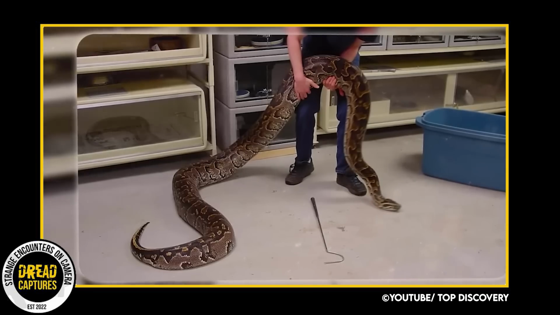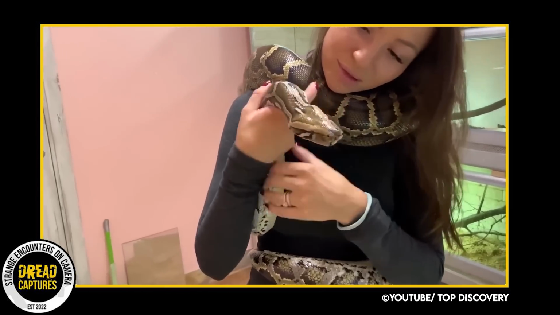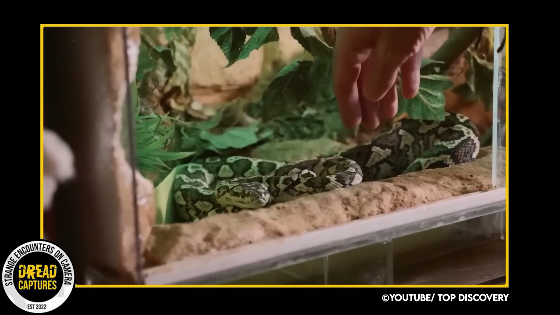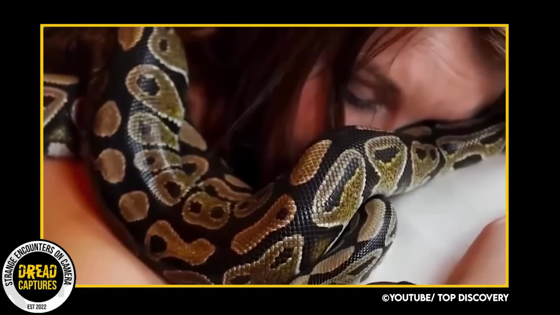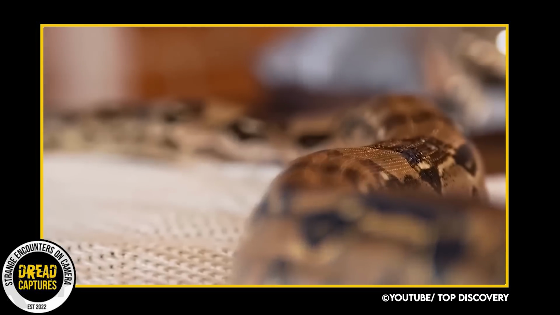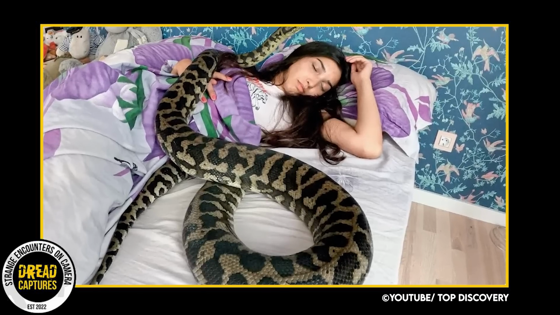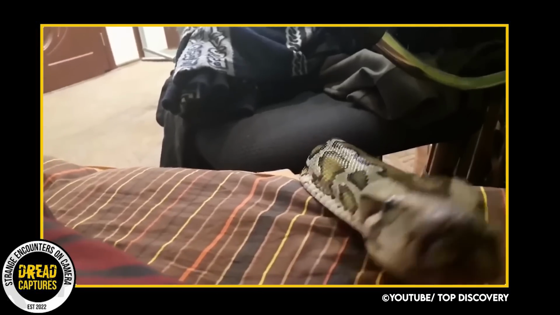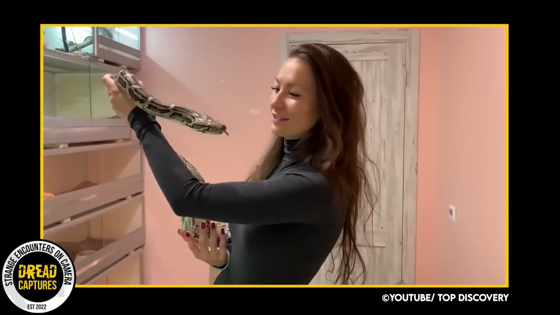One day, however, she began to worry when the python stopped eating. Concerned, she sought help from a vet specializing in wild animals. The vet then unveiled a startling truth. The python had been abstaining from food to prepare for a very sizable meal, and unfortunately, the snake's owner was on the menu. It had been sizing her up during those shared nights, sleeping next to her, stretching its stomach out, waiting till it grew to a size that could handle a prey that big.